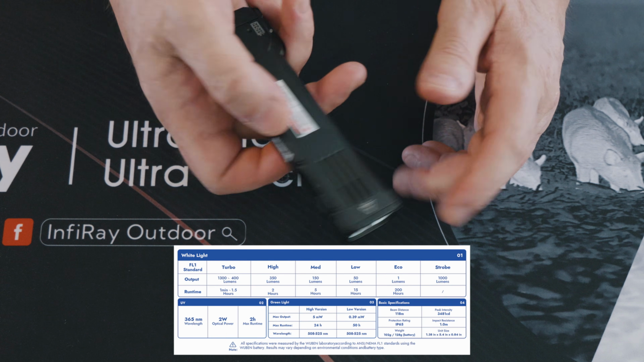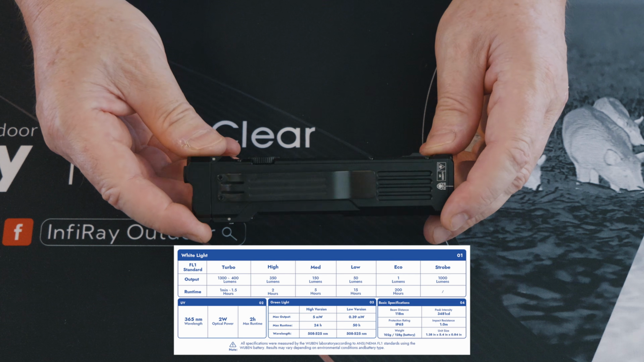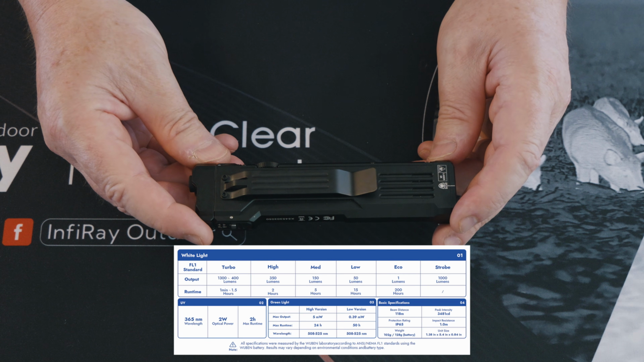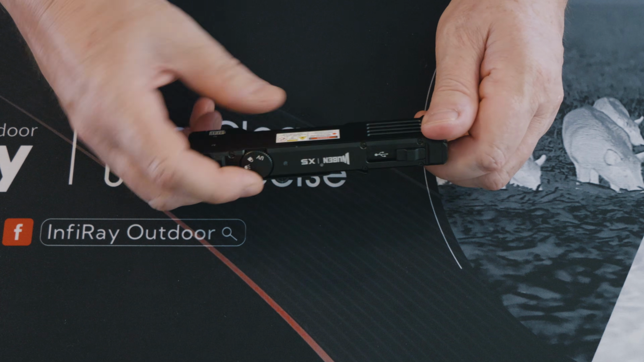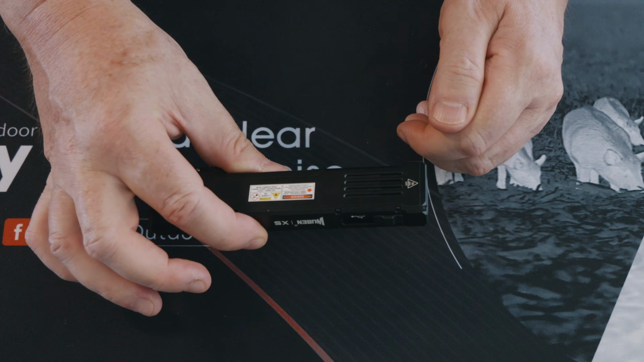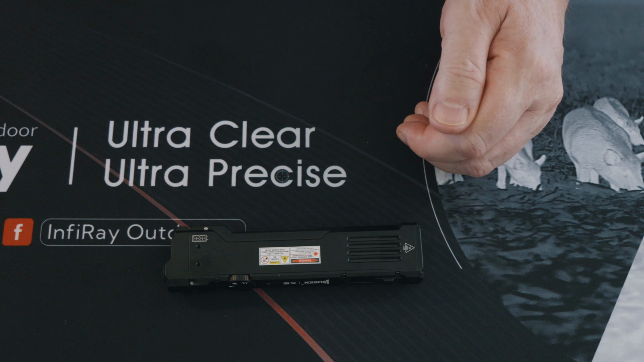And the one thing I do like about the X5 over the previous model, this one's really light in comparison. Yeah, really well made. Happy with that. So now we'll go on to the G5.